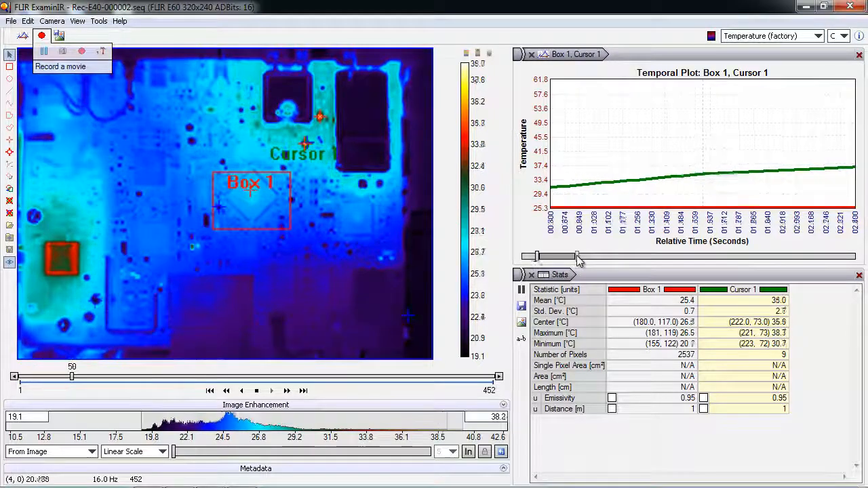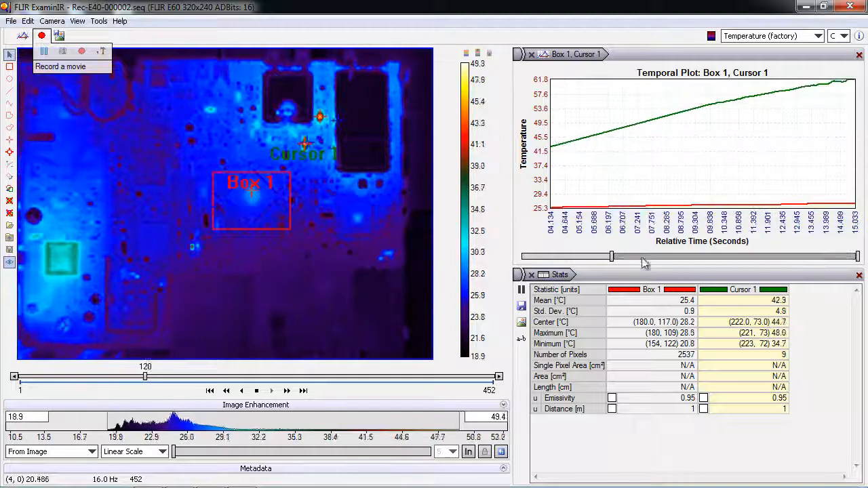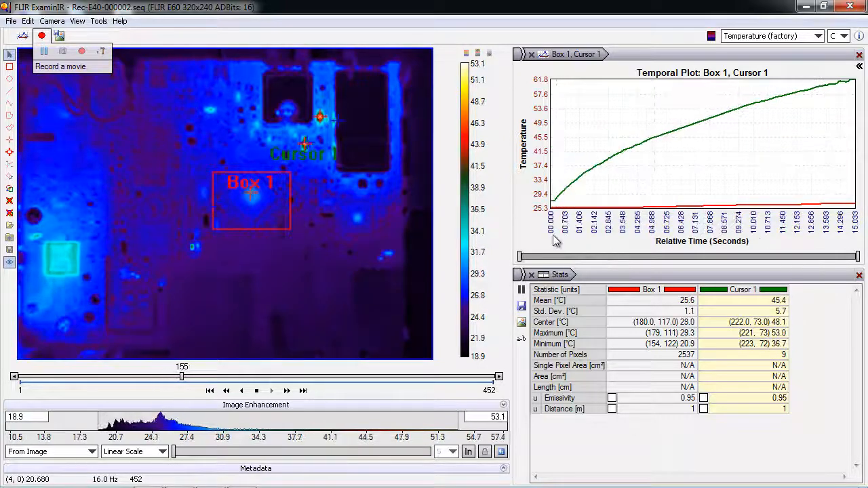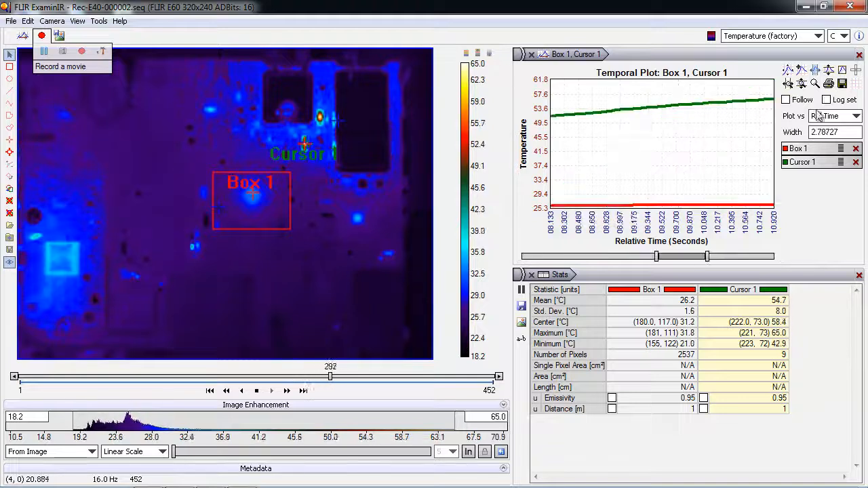I can even adjust how much of the data I see at any given time, so I'll grab these endpoints and stretch them out to see the entire data set. I can do neat things like when I hover over the temporal plot, I get these two arrows and I can zoom in on specific portions that I'm interested in. I can data log that out to a text file if I'd like.